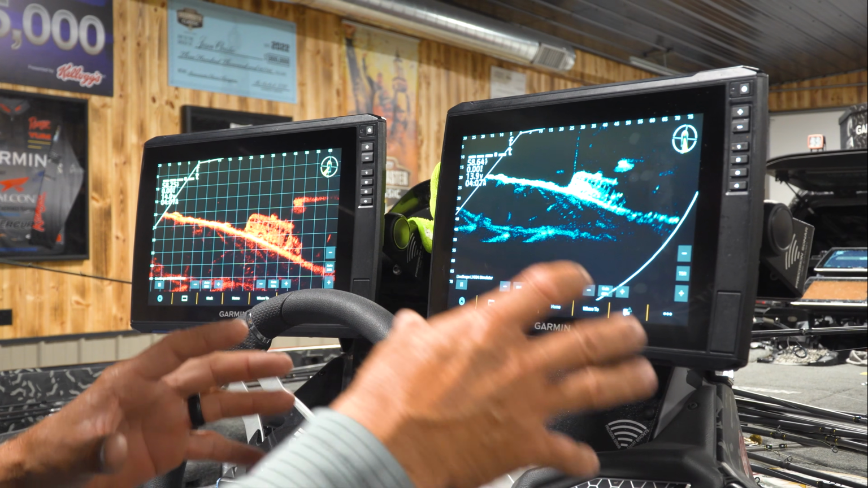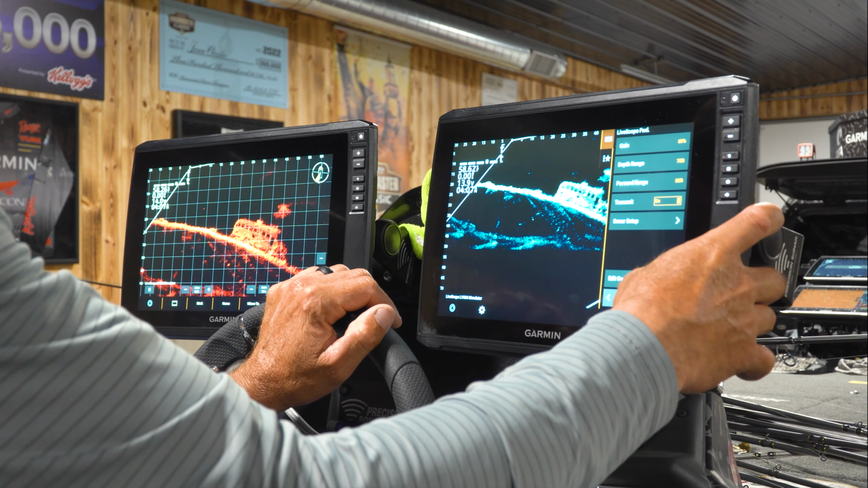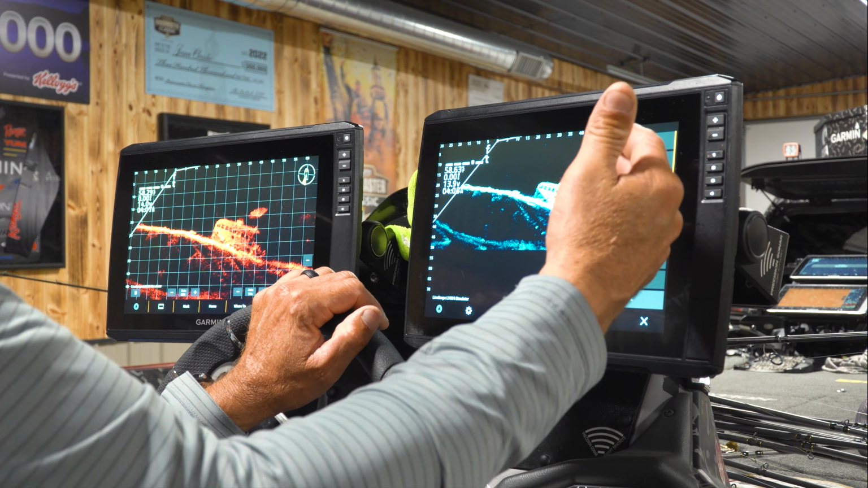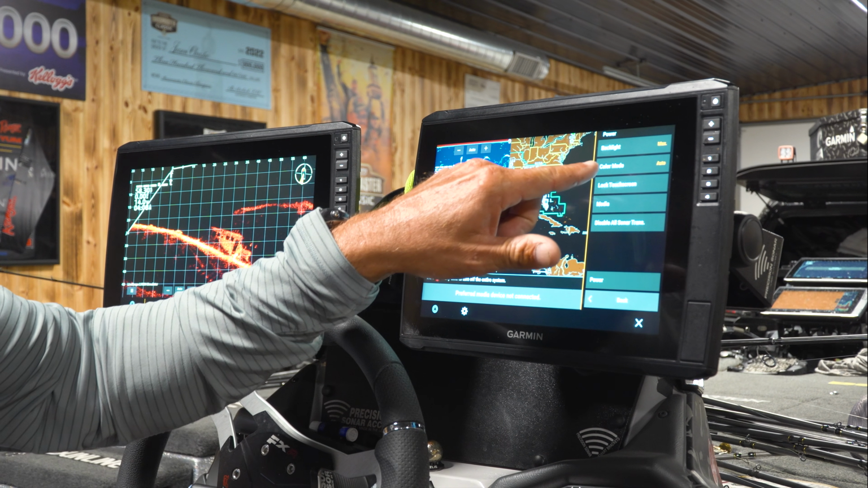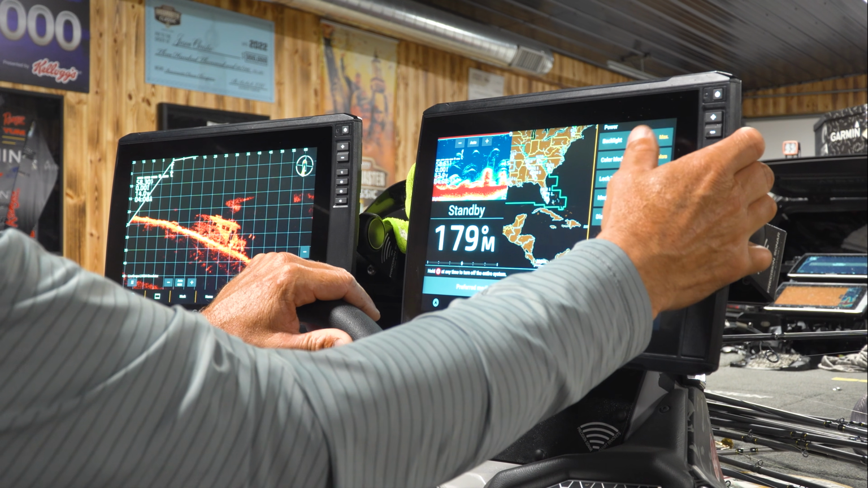One more little trick, all right? We're talking about the color palettes and stuff like that. Even though you go to the appearance screen, and you have, I think it's 16 different colors, you can also play with those colors and change them through your color mode settings. See, it's auto, night colors.